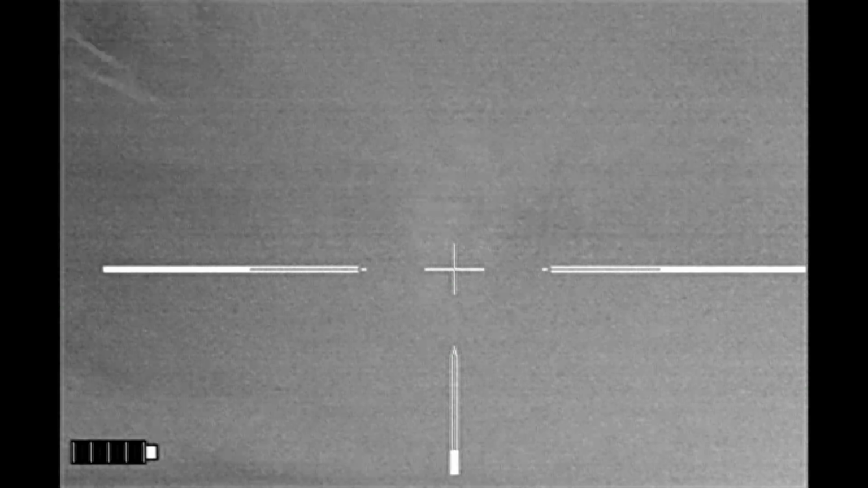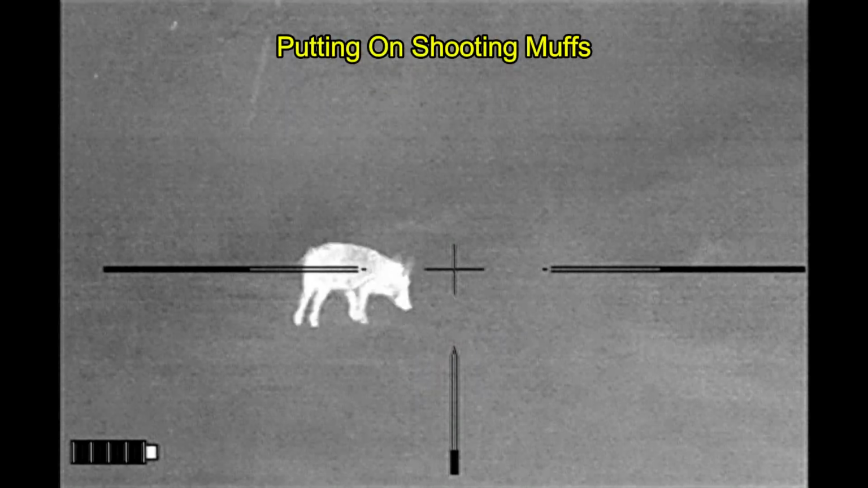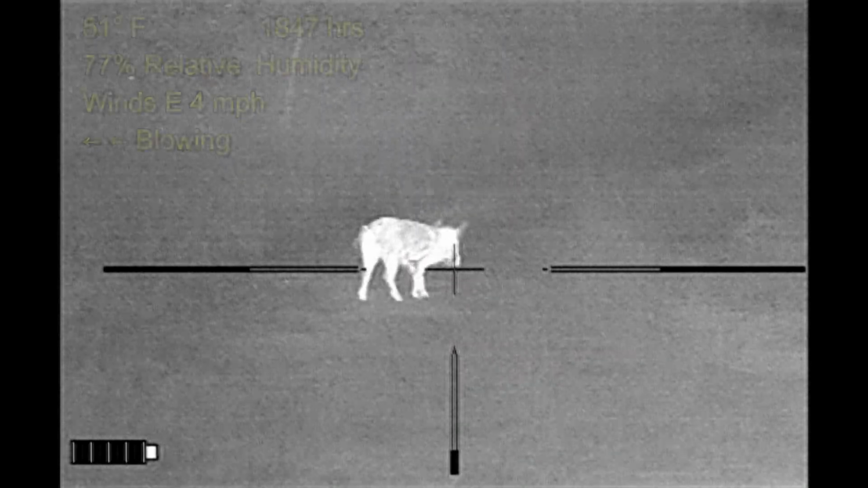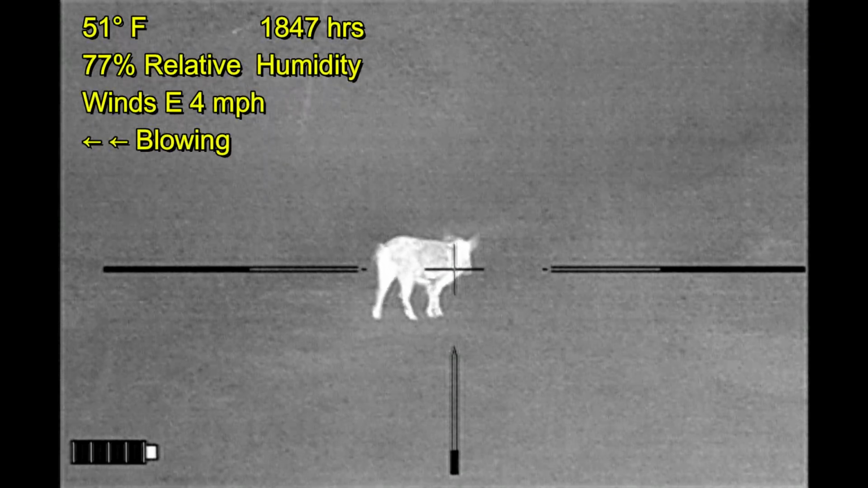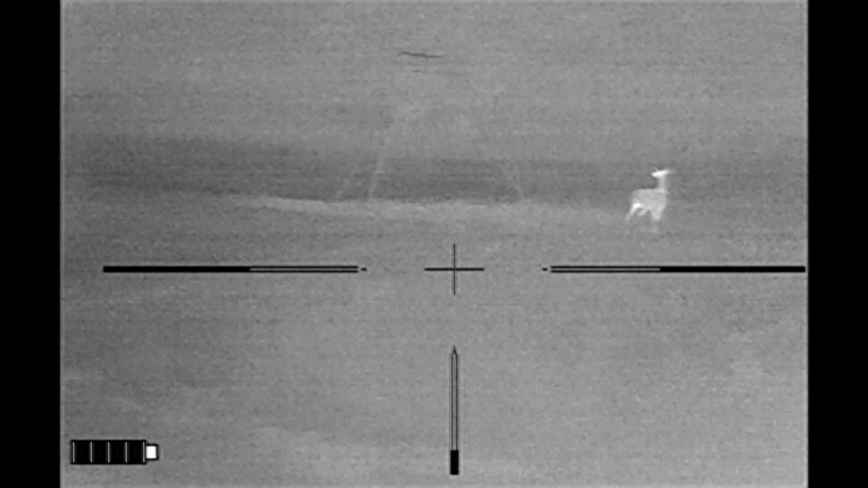And I pan over, and there's my hog. Now it stopped, it's doing its security checks here, checking to see what's going on, assessing the situation, realizing that there are other animals in the area.